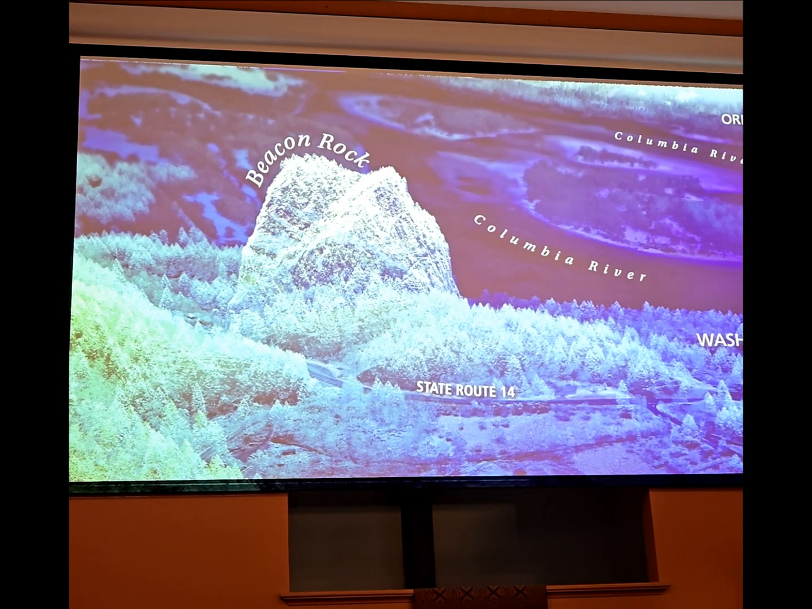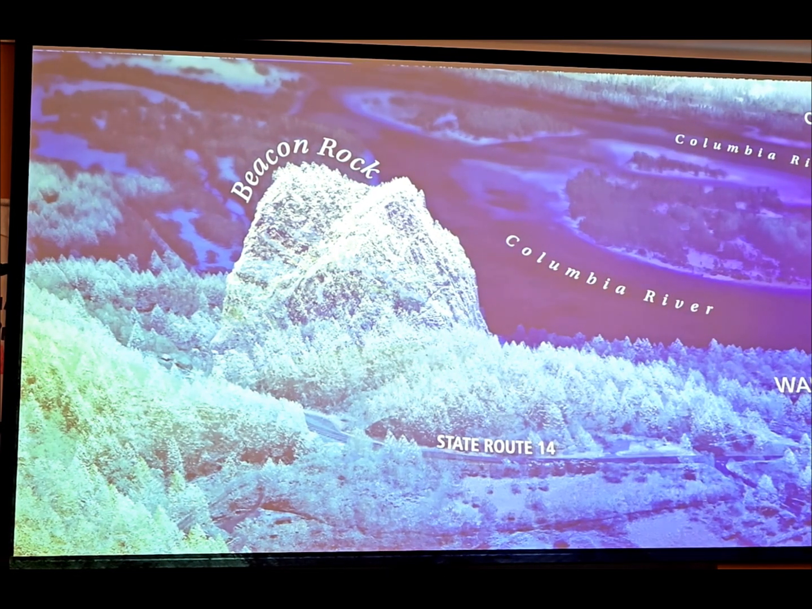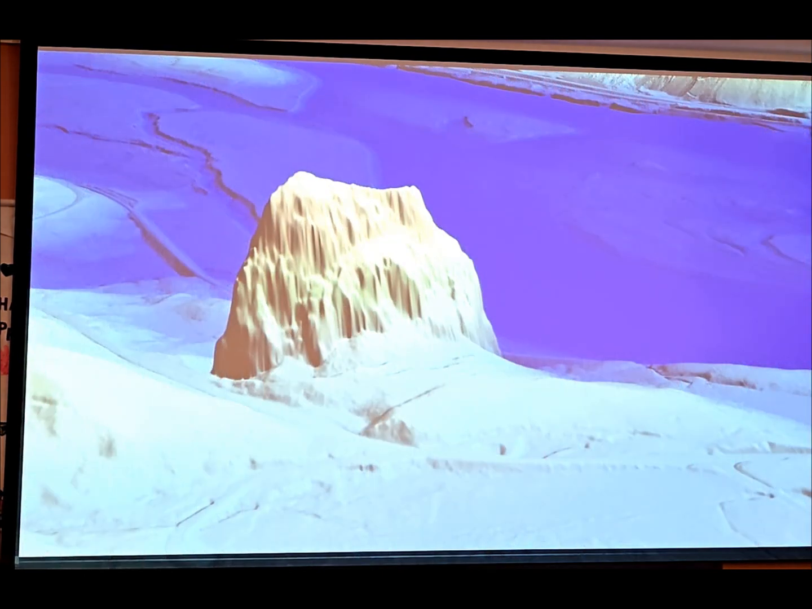So this is the point cloud with all those little laser measurements. This is the shrink wrapped version that I talked about. And then this is that bare Earth. So peel all those trees away.